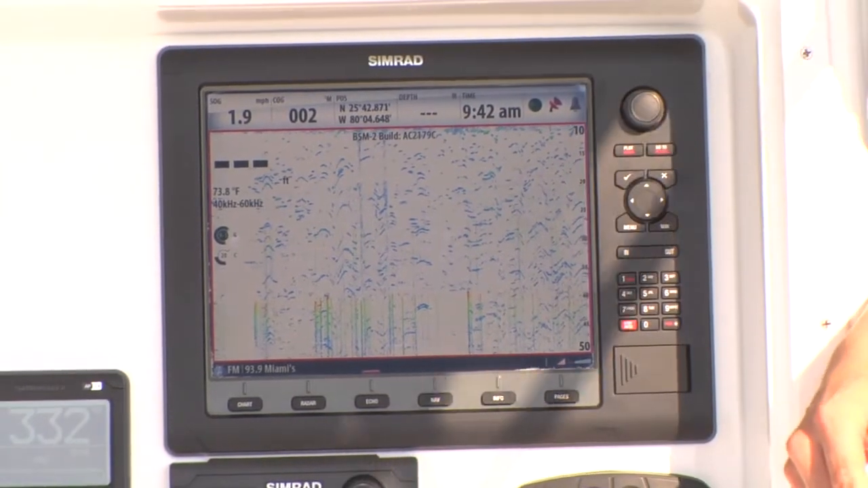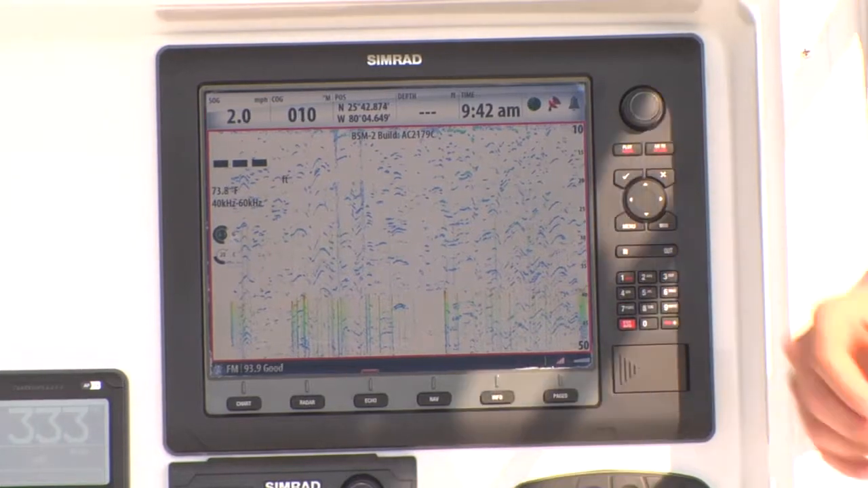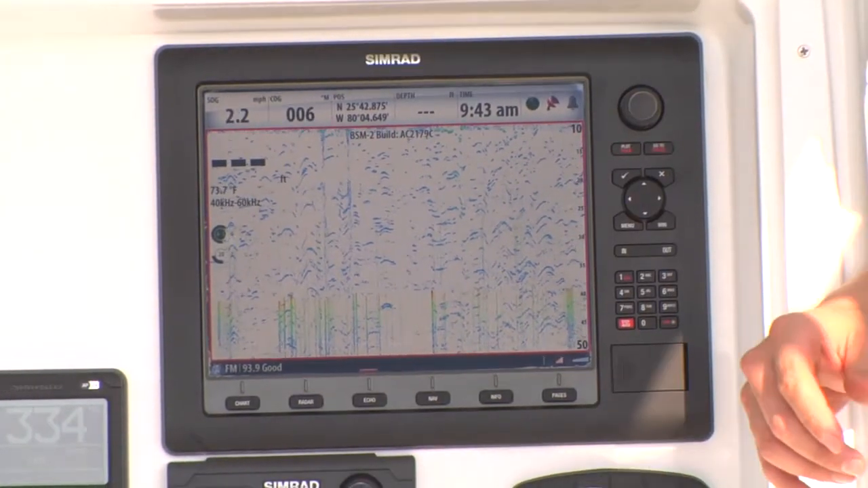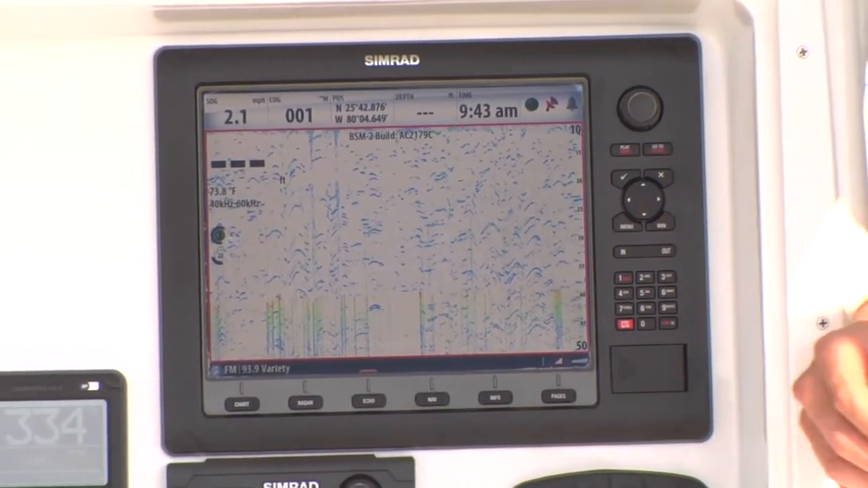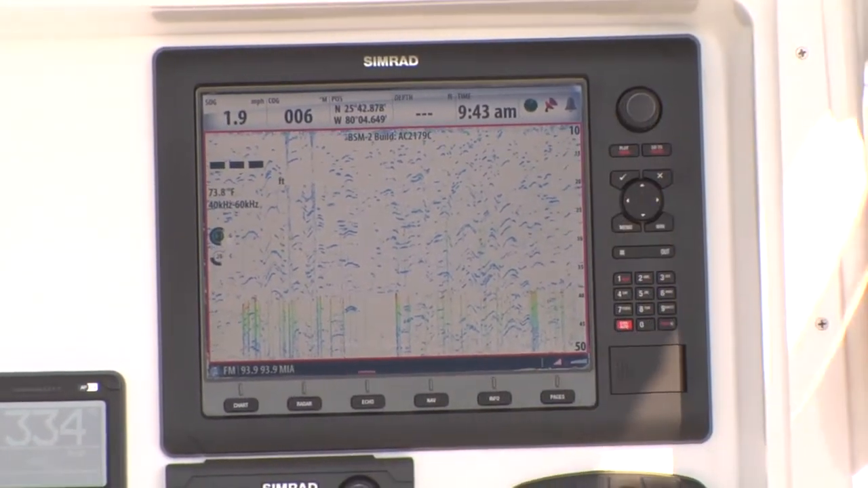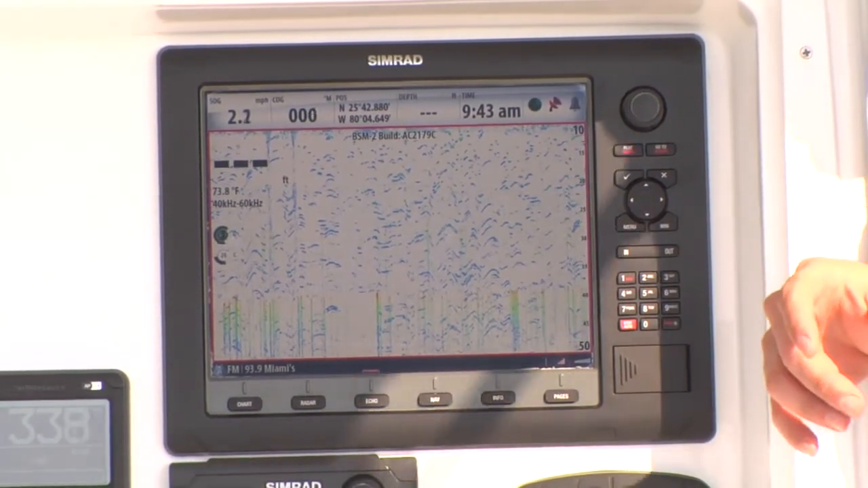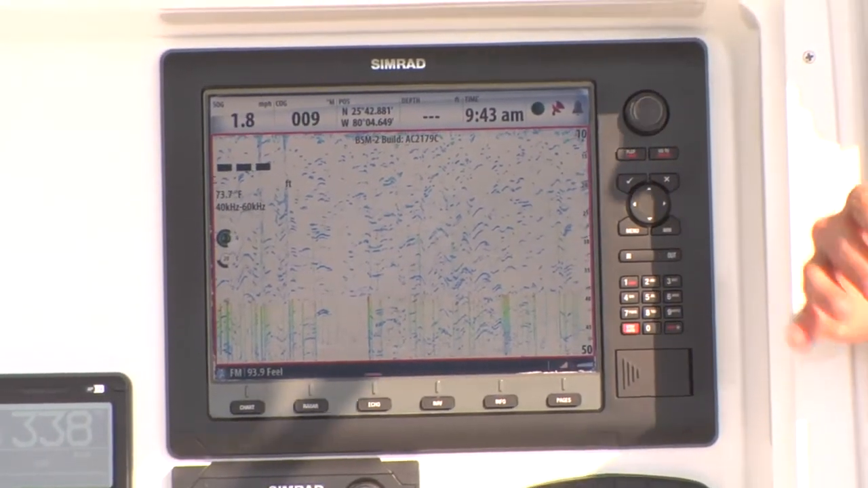So having custom upper and lower limits allows the fish finder to only have to look at the area that's on your screen. So instead of sending a pulse all the way to the bottom, which could be 1,000 feet, you're only looking at the top 50 feet. So the scroll speed can be set to the shallower depth, which gives you a faster scroll and does not stretch your pixels as if you were looking at the full 1,000.